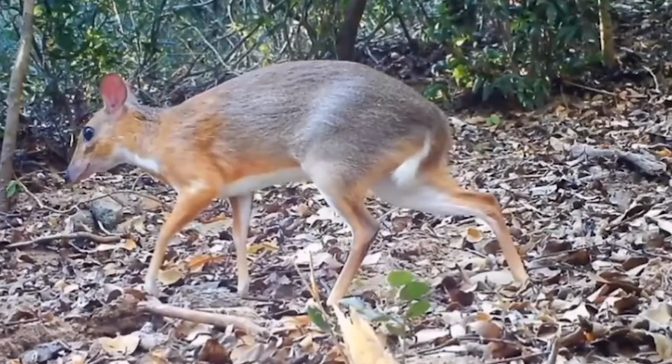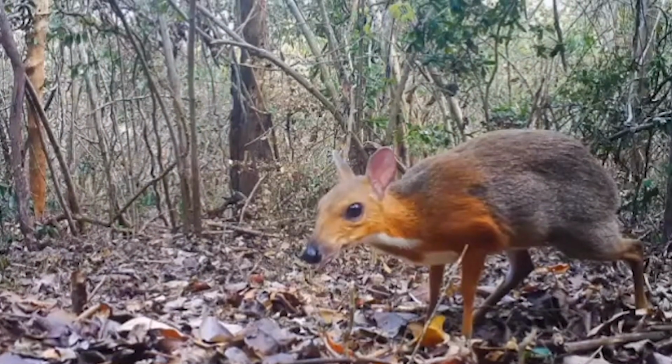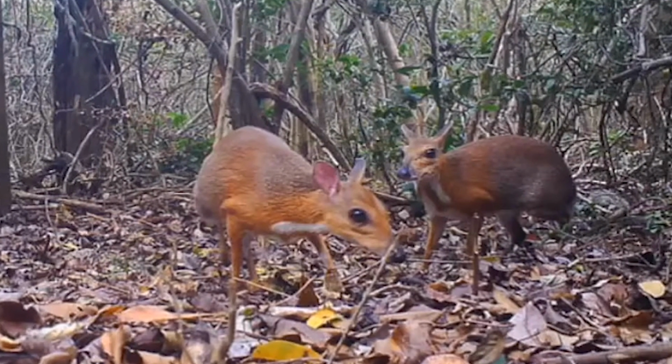This astonishing revelation came to light when a trail camera in Vietnam captured footage of a 2-tone mouse deer, a creature thought to be extinct. The short yet compelling clip unveiled a world that had remained hidden from human eyes, showcasing a resilient survivor navigating the woods with apparent ease.